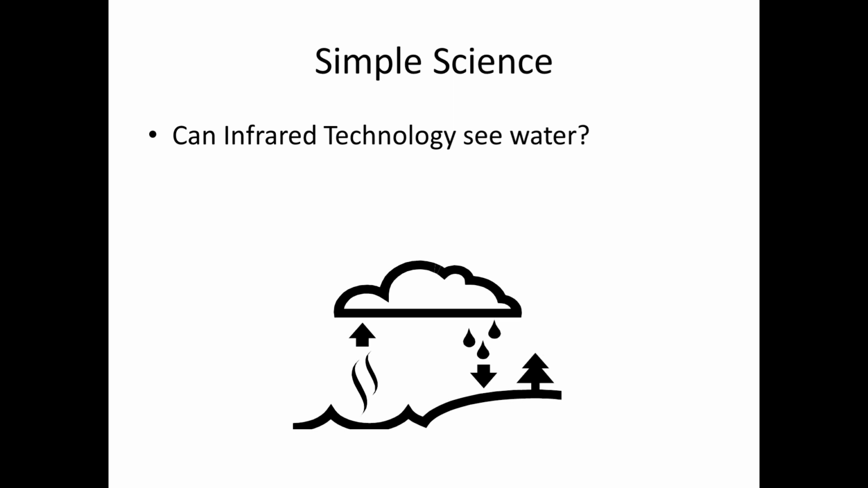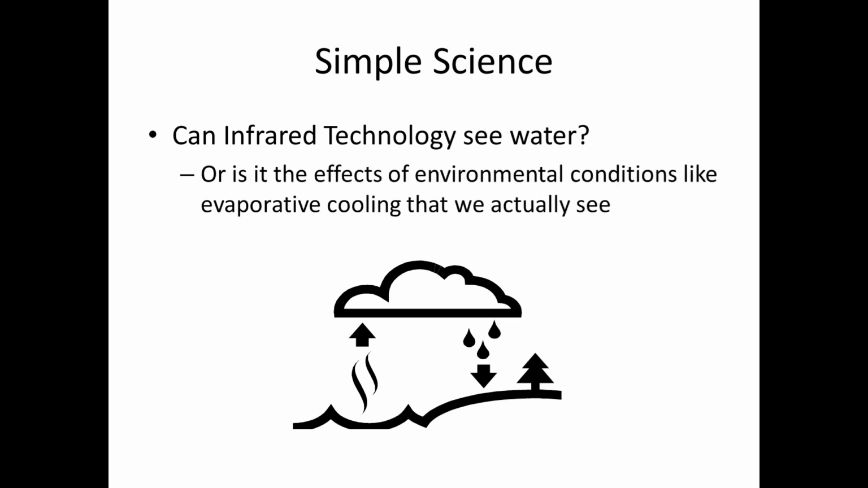In the case of water, we're not actually seeing water, but we see the evaporative effect. As water evaporates, it has a tendency to be cooler. This is when water is transferring from a liquid to a gas. That cooling effect that occurs, you're able to see because it's cold.